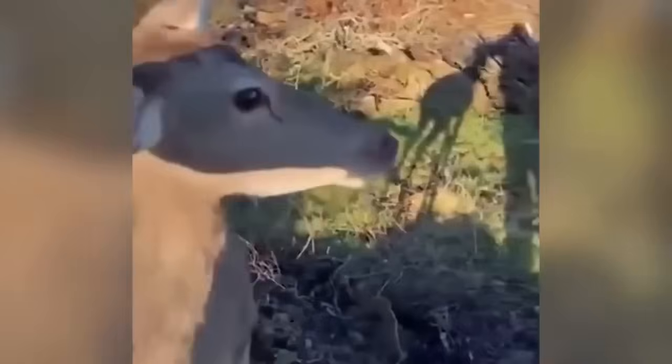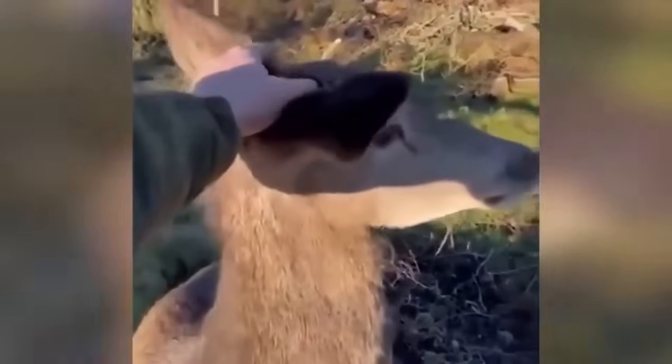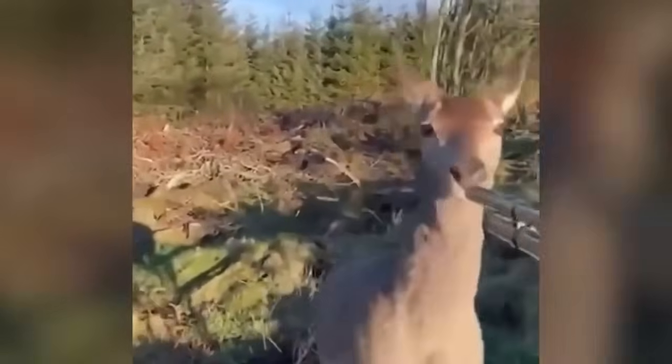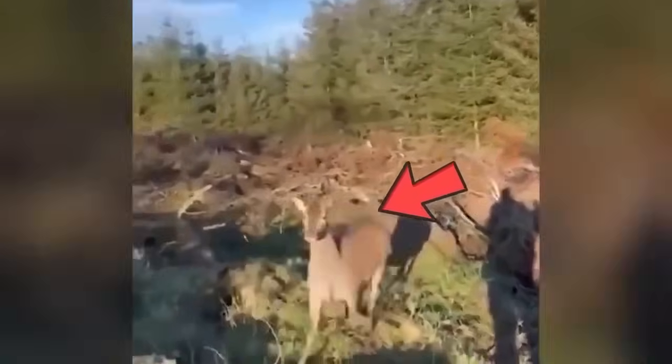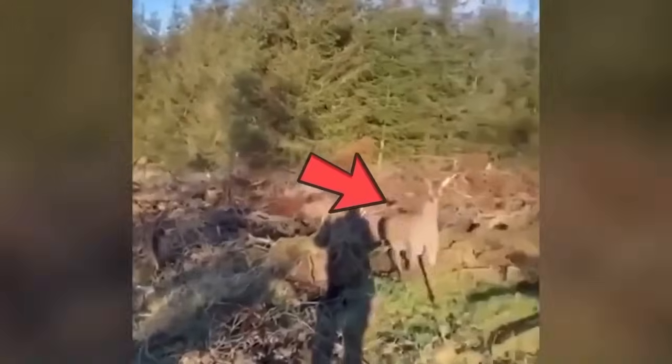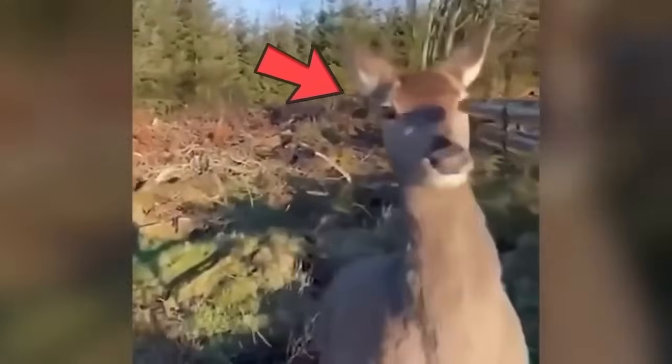Standing beside him, even when the man pets the terrified deer, it keeps looking back, as if there was a deadly creature waiting for her there. And when the video reached the examiners, they revealed that deer exhibit such behavior when they're either terrified or are actually seeking help.